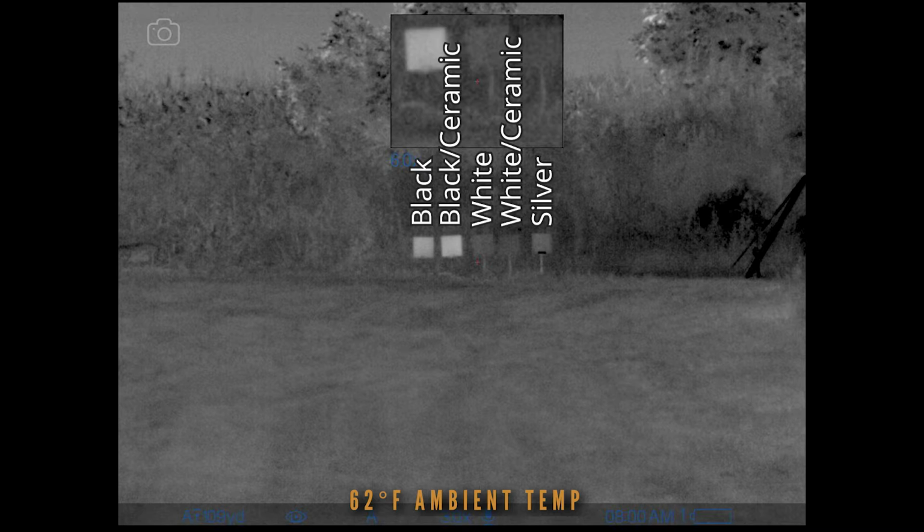The thermal picks that up as black because it must not be reading any temperature there. So something interesting to consider, maybe something that can be exploited down the line to make a target look a certain color or look different, but kind of cool. But yeah, definitely black shows up really white hot and the white does not. So it's a good contrast there.